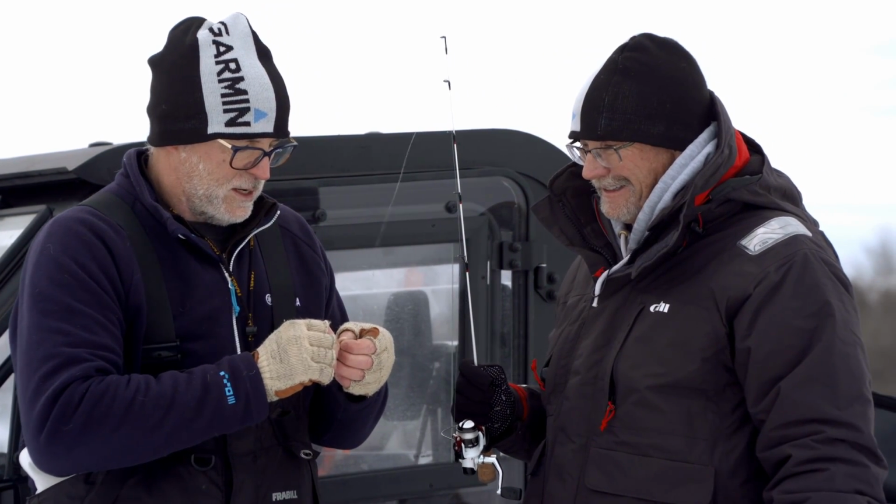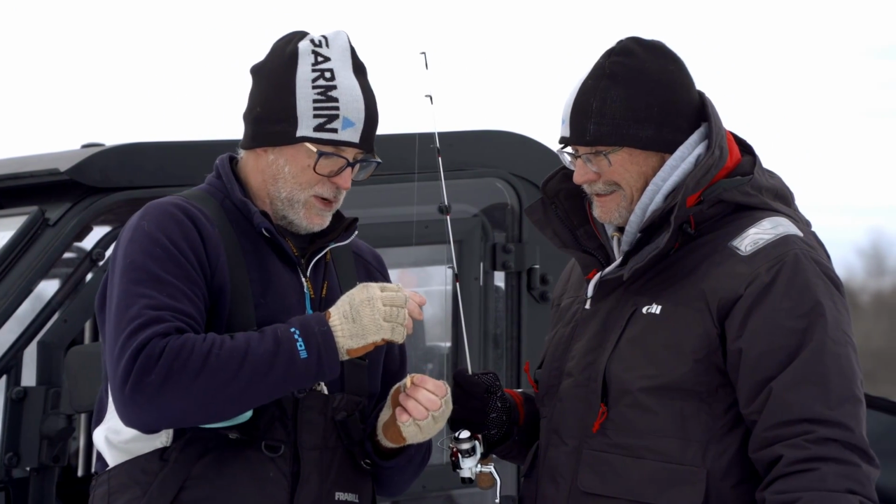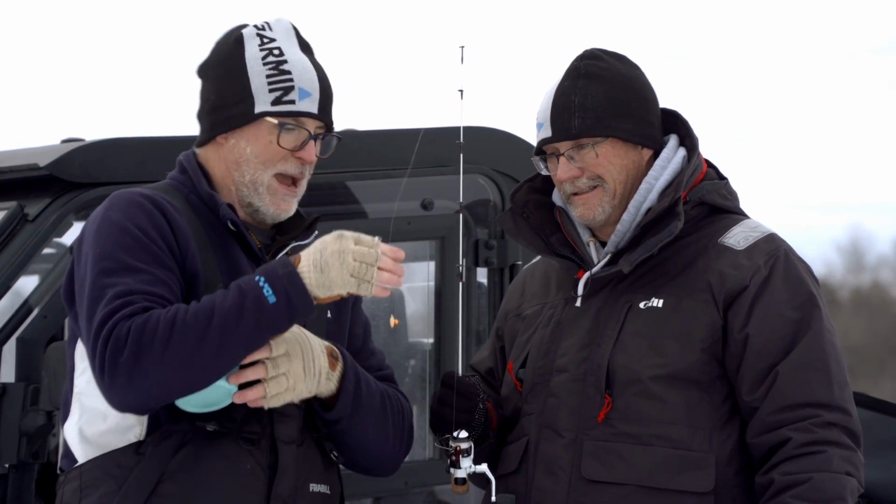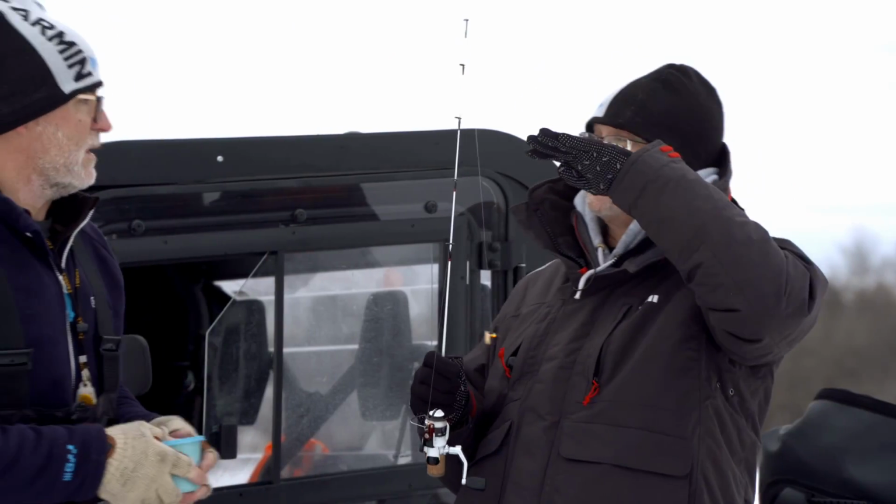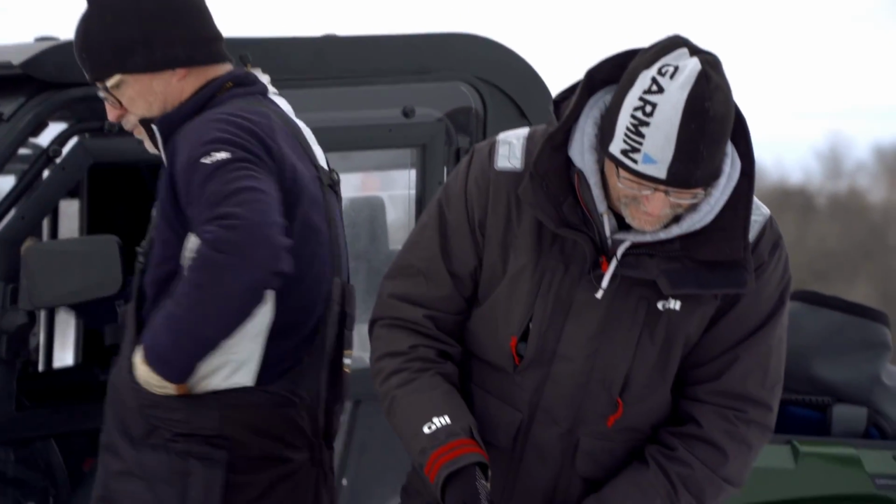So the other thing on this is you tie an improved clinch knot. So you want to keep the jig horizontal. So you want to bend the knot back toward the side. See how the line sits there? Yeah. And everything just basically sits horizontal. Yep. You don't want anything to be vertical in this deal.